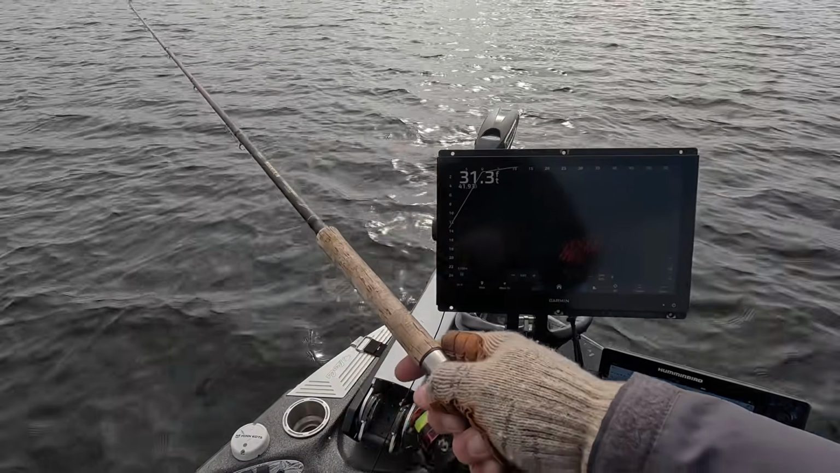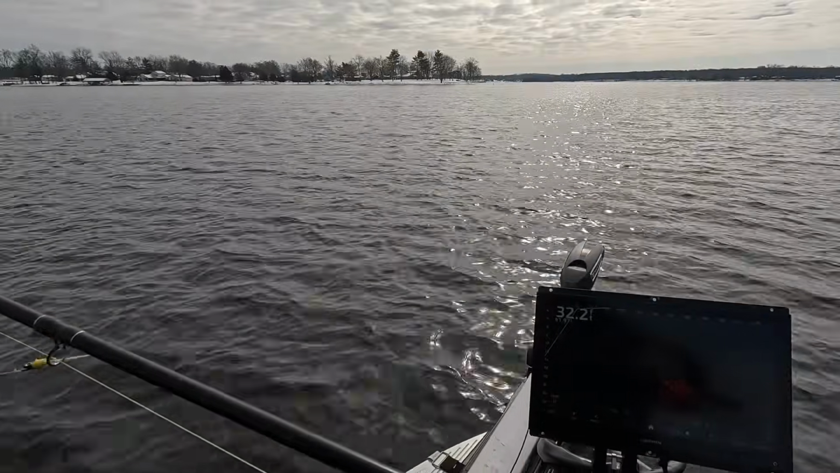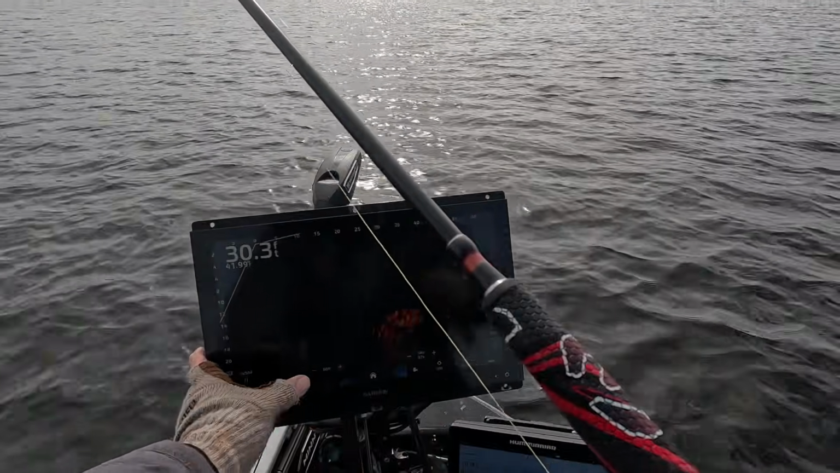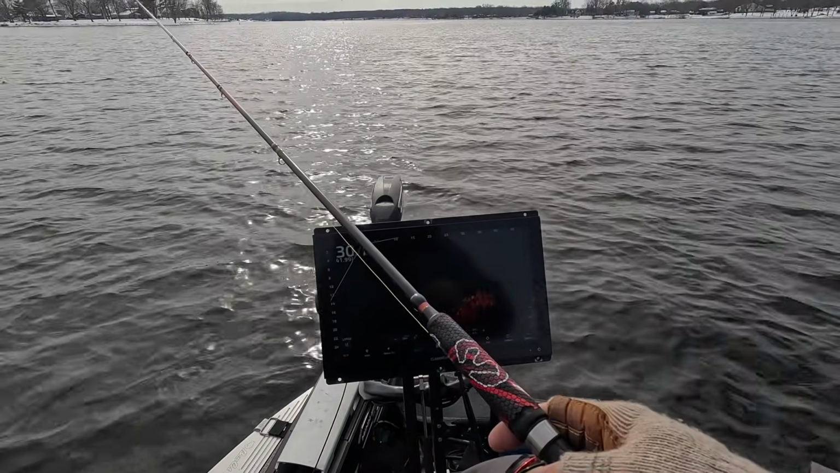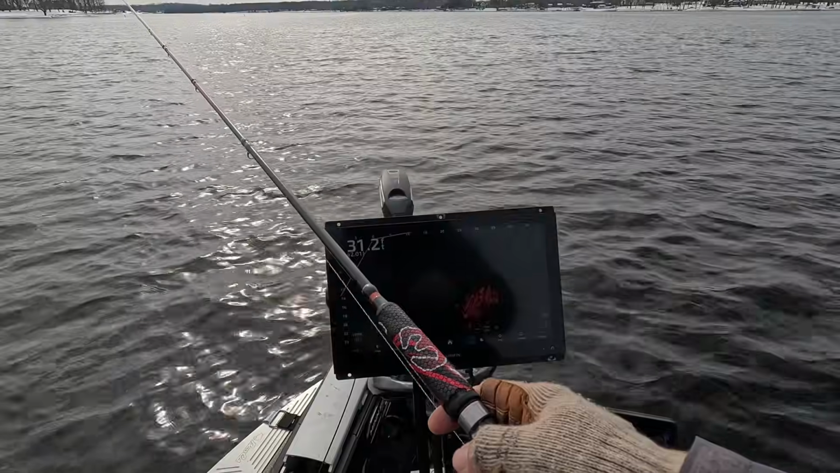But we've just found some fish. And in fact, I'm going to go back to my hair jig. A little bit of a faster falling rate. These guys are deep. I typically don't see them this deep, even when it's this cold on my lake. So that just tells you how cold it's been. And that should be coming right in on them. There it is, right on top.